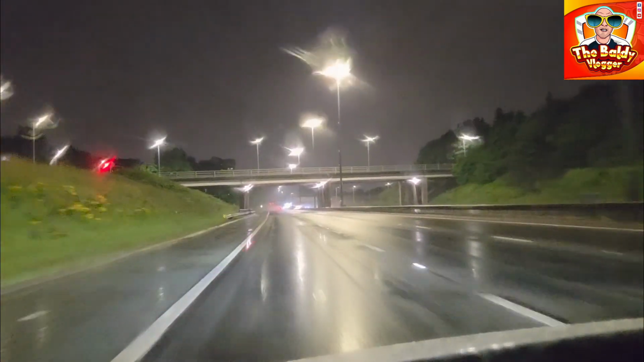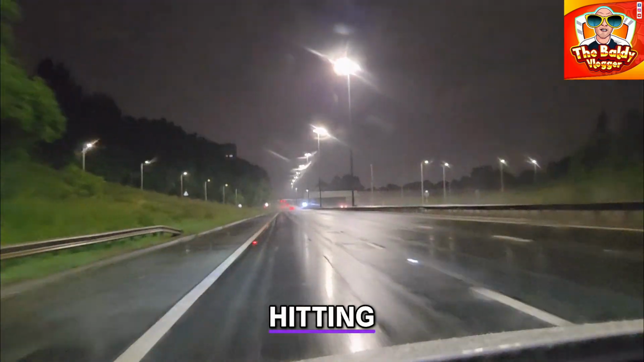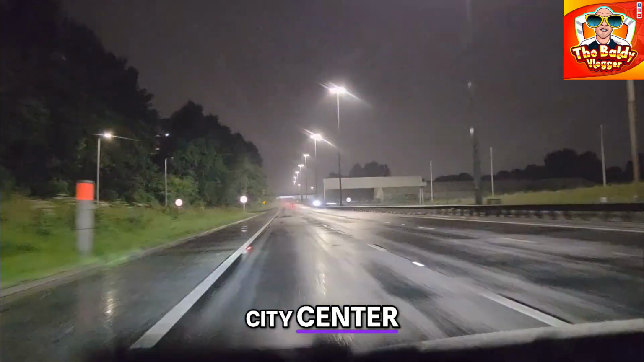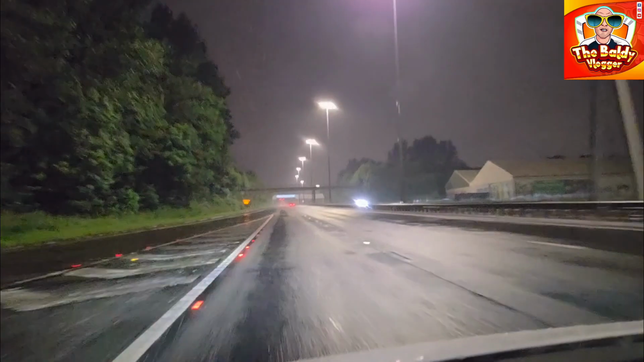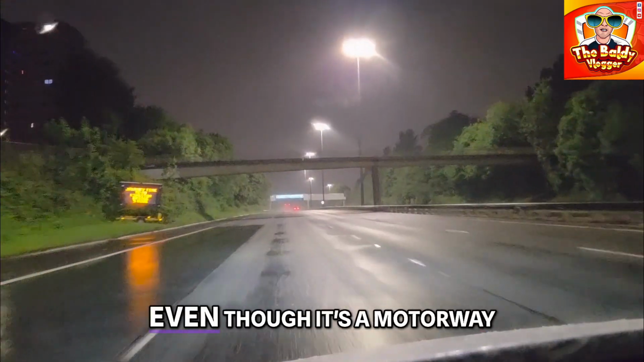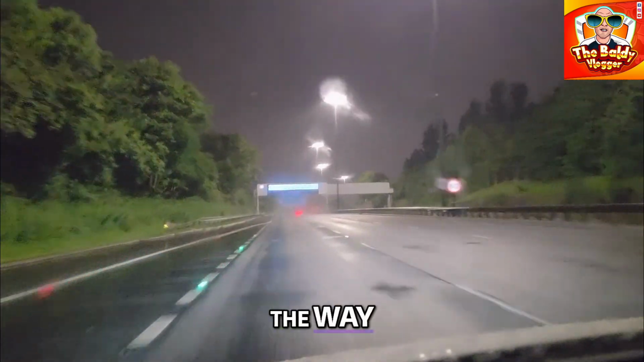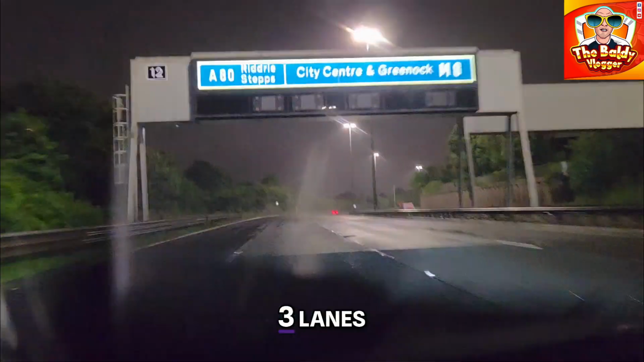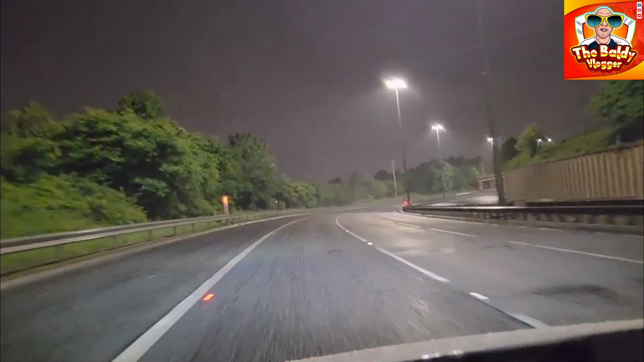Yes. So another 8 minutes or so, 5 minutes even, we shall be hitting the beginning of Glasgow city centre, the Merchant City area. We're going down to 60 now from the 70. Then once you hit the Glasgow area, even though it's a motorway, it all goes down to 50, all the way up to Duke of Wellington basically, on the motorway, 3 lanes goes to 50. So that's why.